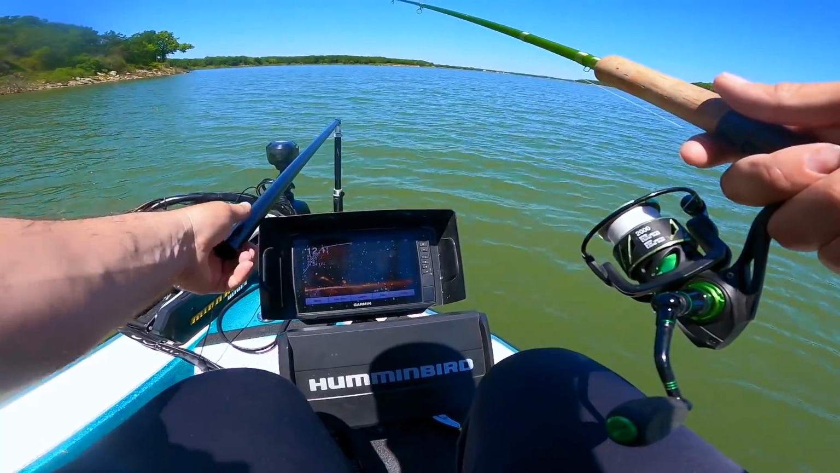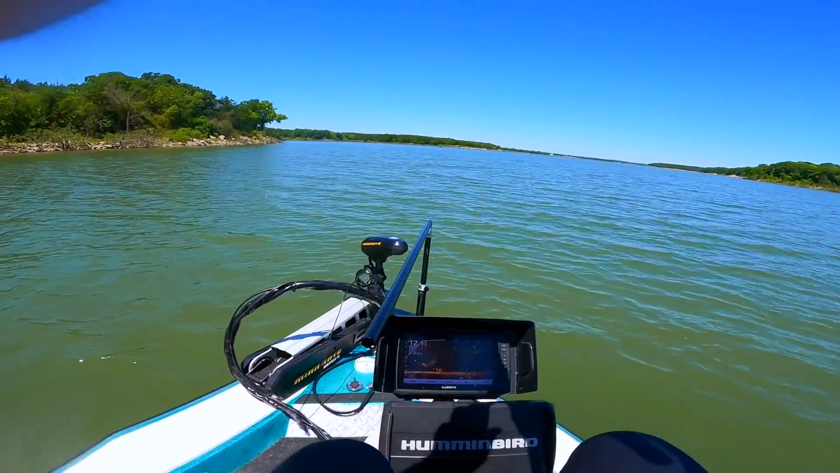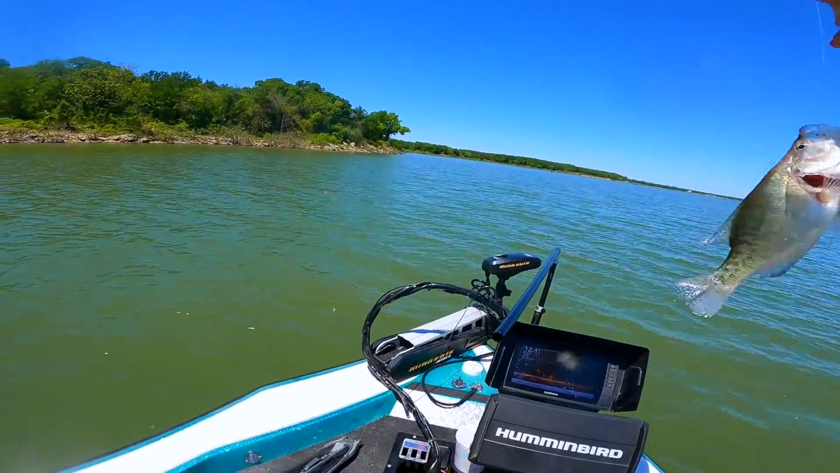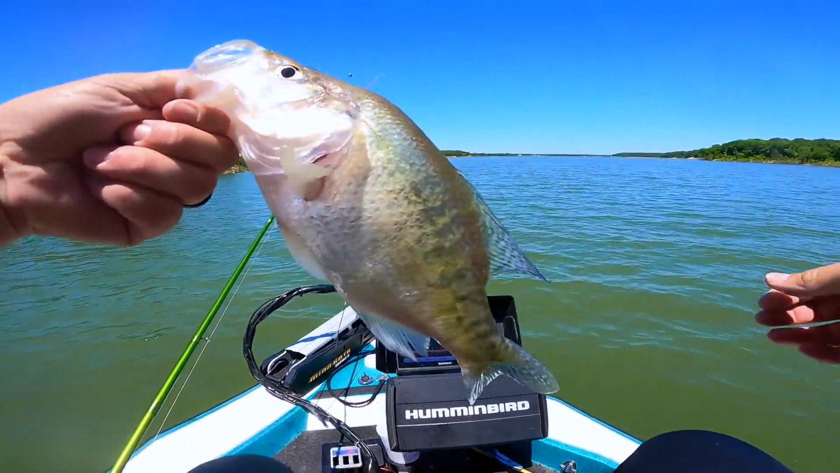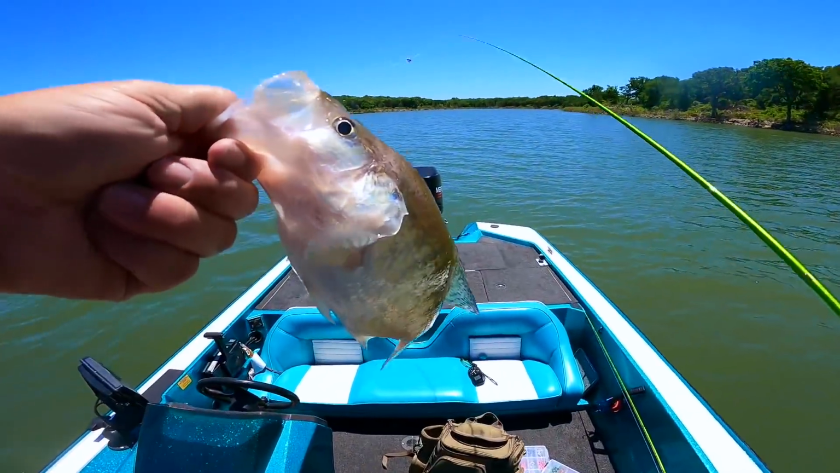This crappie feel distinct. There's a, oh, got one. That's a crappie. That's definitely a big one. Oh my God, that's a big one. Oh yeah. Woo-hoo-hoo. All right, guys. We're still catching dogs. Texoma dogs.